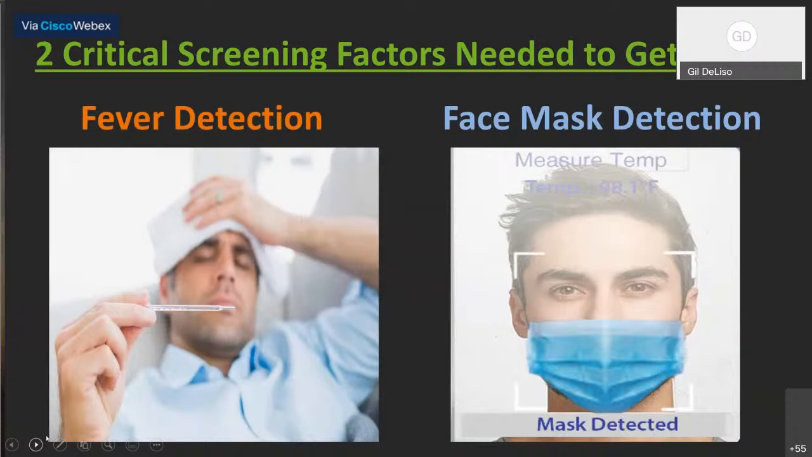Or we can talk directly to your access control system and turn over the user card information to that through WeGAN, and now you have a record of somebody by name, by employee identification number, who's there presenting themselves, who's got a bad card read, or fever's been detected, or they're not wearing their mask that day.